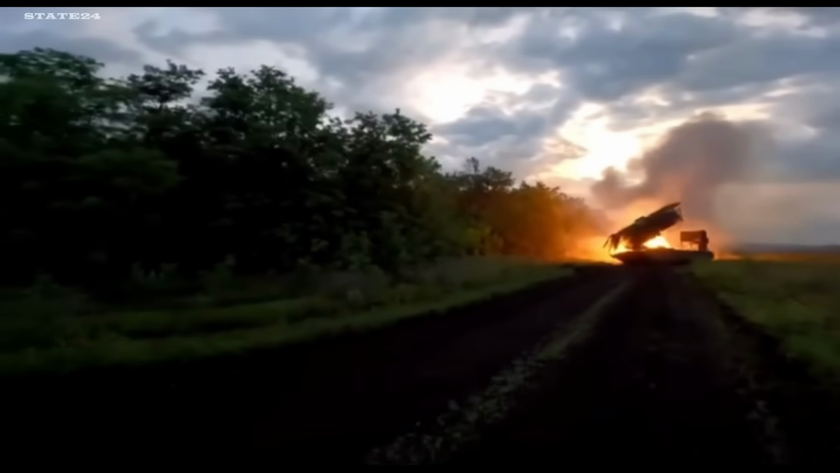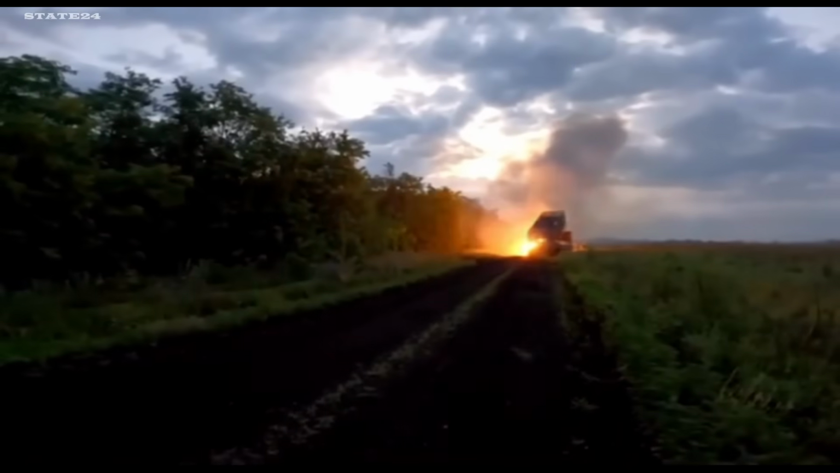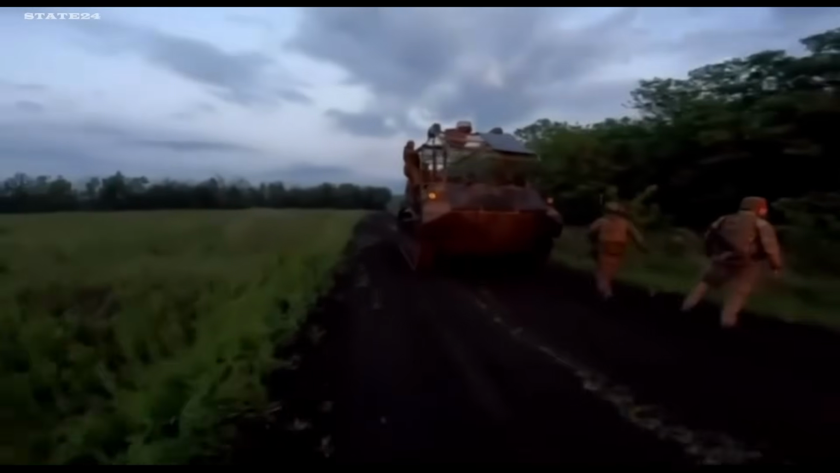A Russian Solntsepyok multiple rocket launcher, mid-salvo. The final rocket's engine fails and bursts into flames, sending the warhead directly into the tree line where Russian soldiers are positioned. Friendly fire from their own launcher.